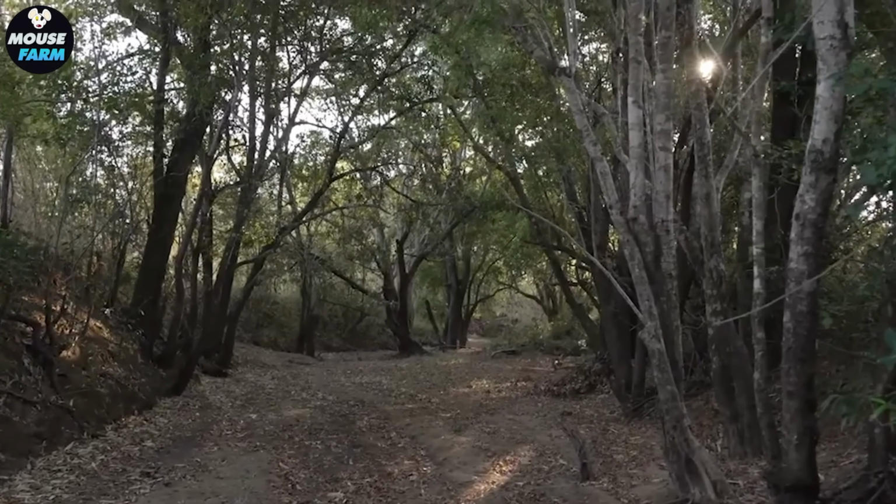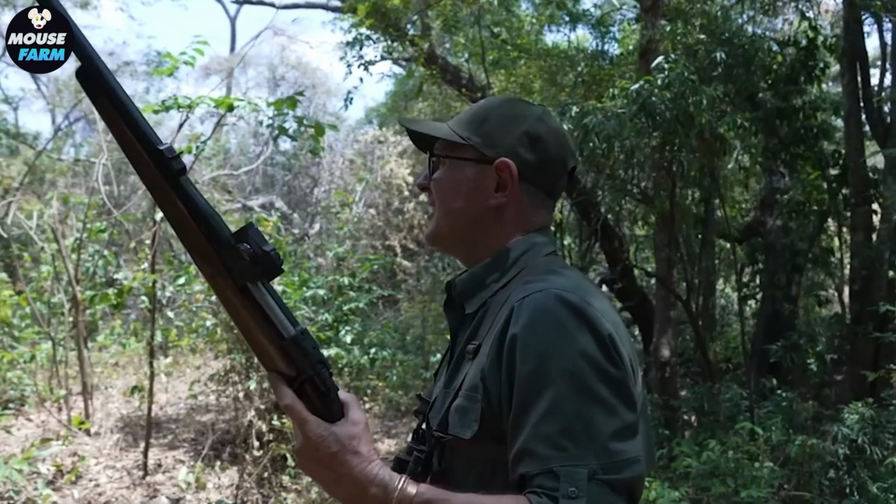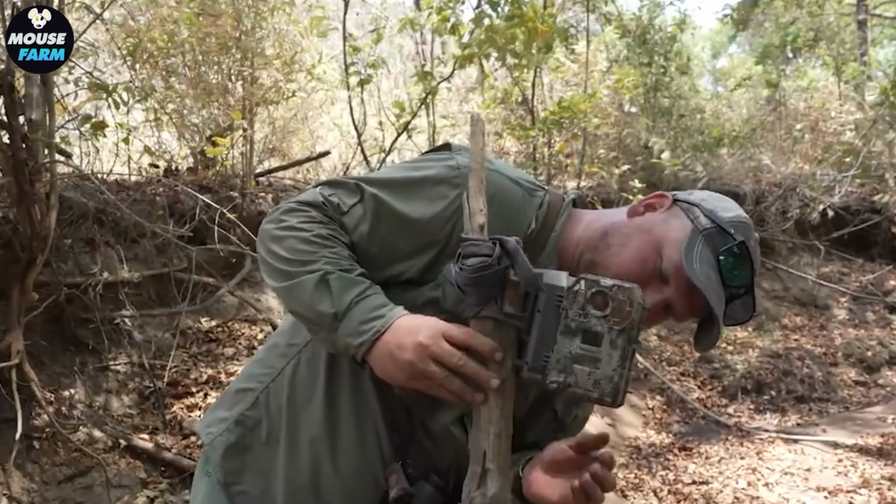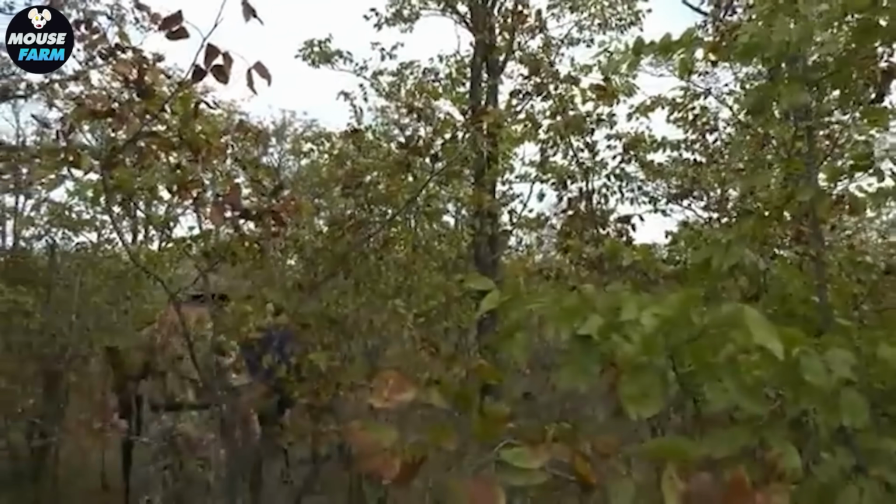The site was located right on Hannibal's usual path, near the riverside woods where he often hid. Every detail was planned with precision.